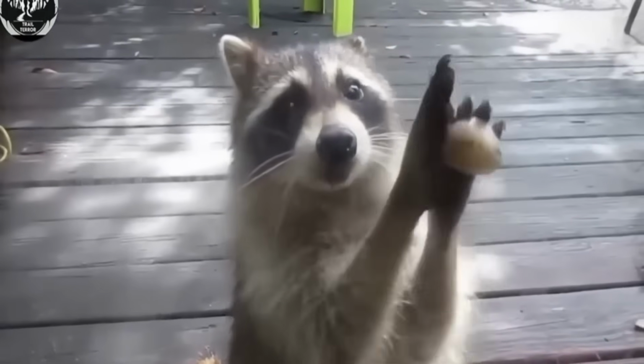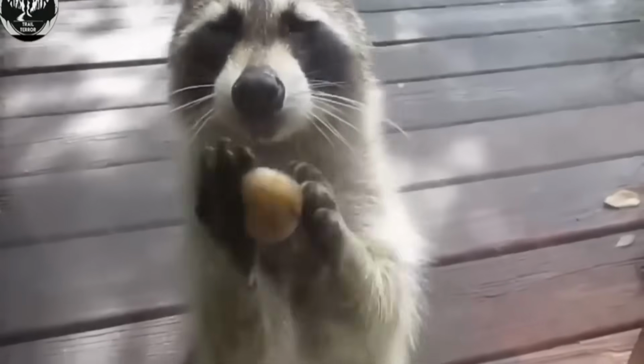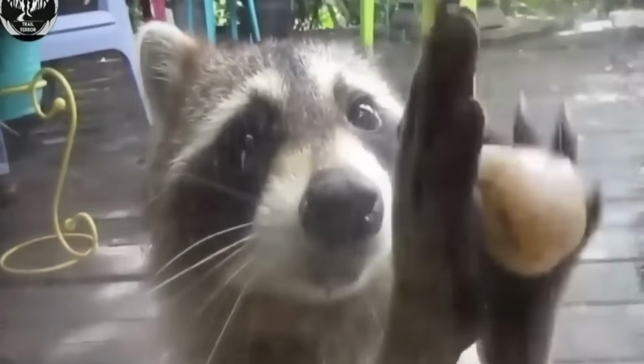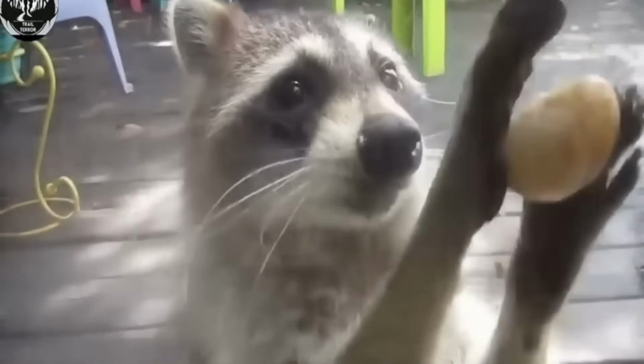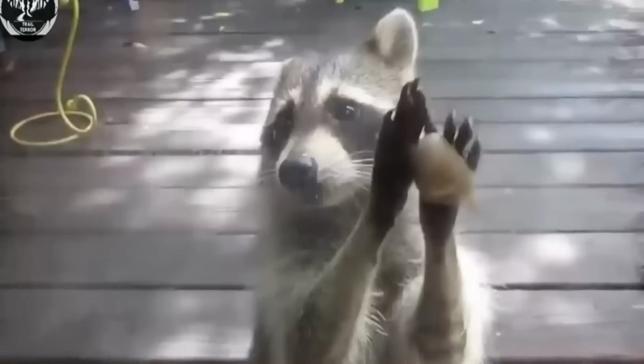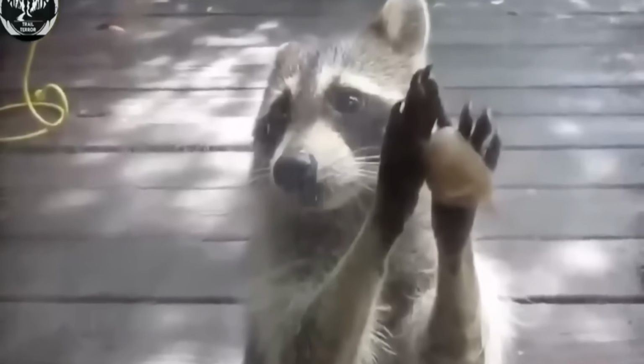Someone's knocking at the door. Empty again? Because you've been stealing it? What are you doing? It's hilarious. This raccoon, who I've named Roxy, spelled R-O-C-K-S-Y, steals the cat food, and when the bowl's empty, she gets a rock and knocks on my door. That's just the cutest thing I've seen in a long time.